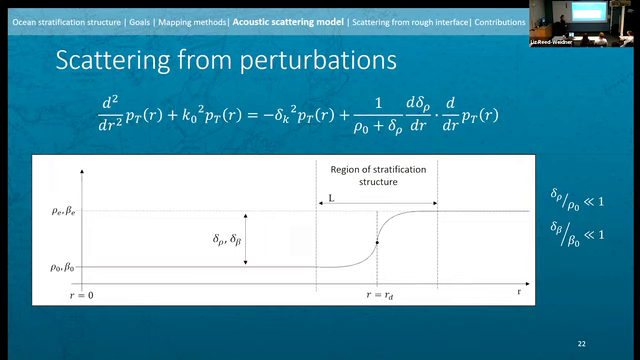First part of that is to define the wave equation. So this is the one-dimensional reduced force wave equation, which explains the behavior of scattered pressure from a medium that has perturbations in it. The medium for us is the ocean, and the perturbations come from this stratification structure. So on the right side of this model are two forcing terms. They're sources of scattered sound due to the interaction between our incident pressure wave and the stratification structure.